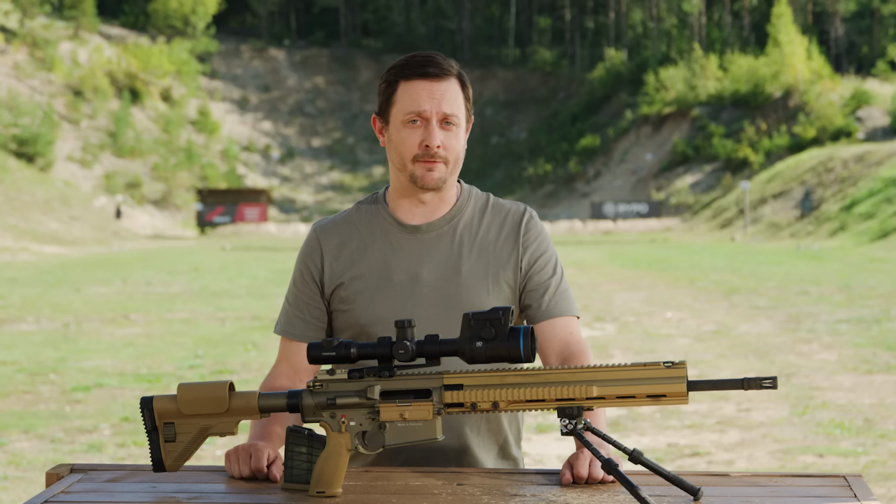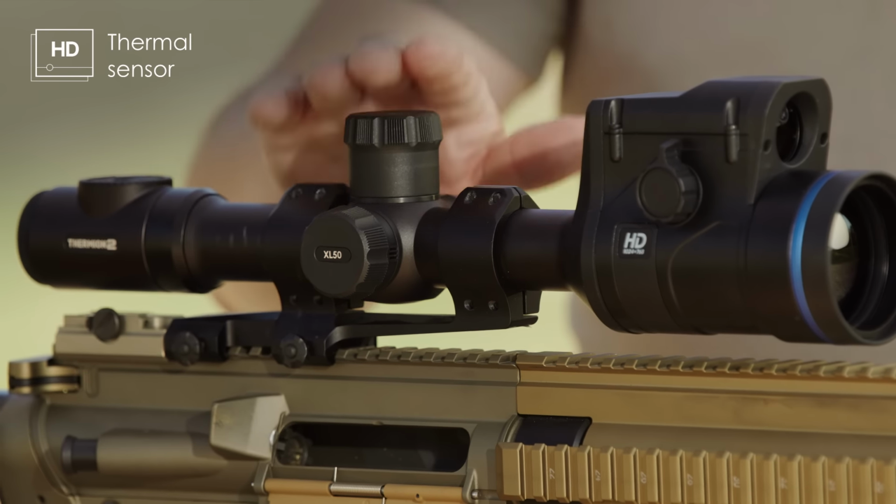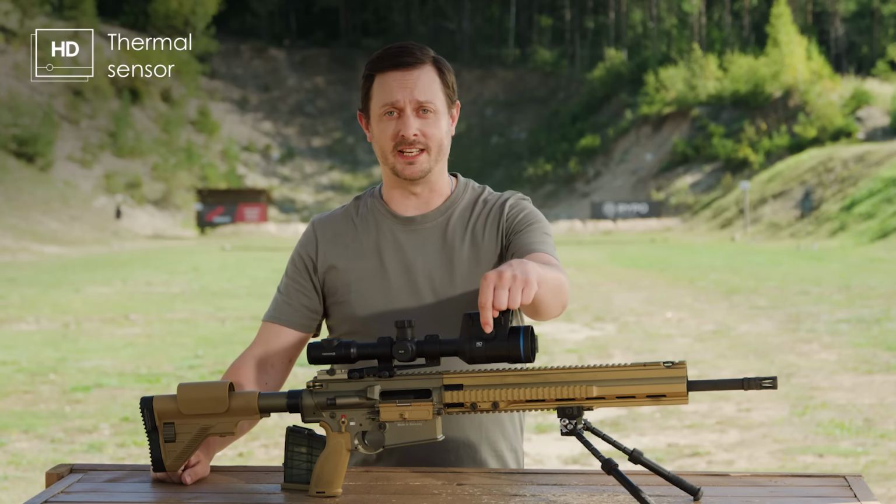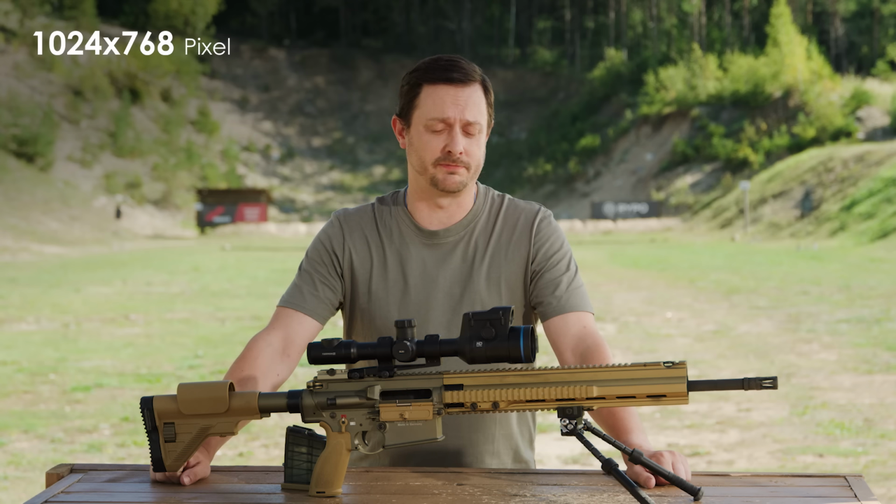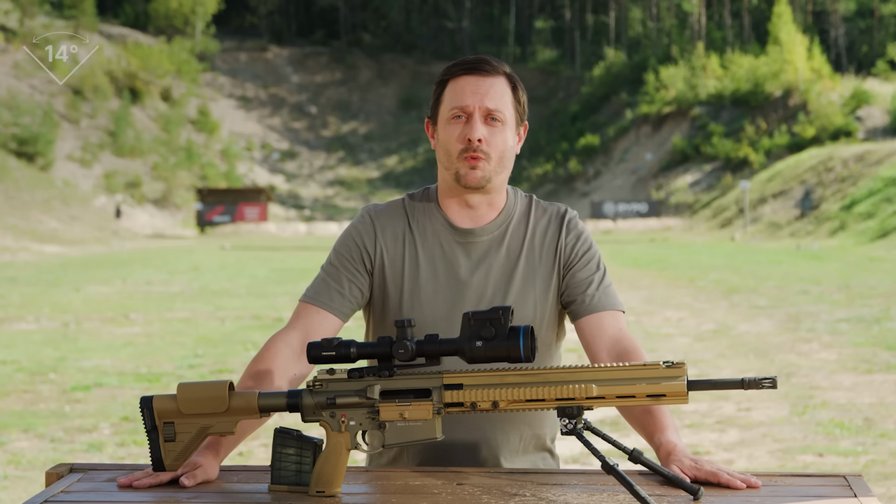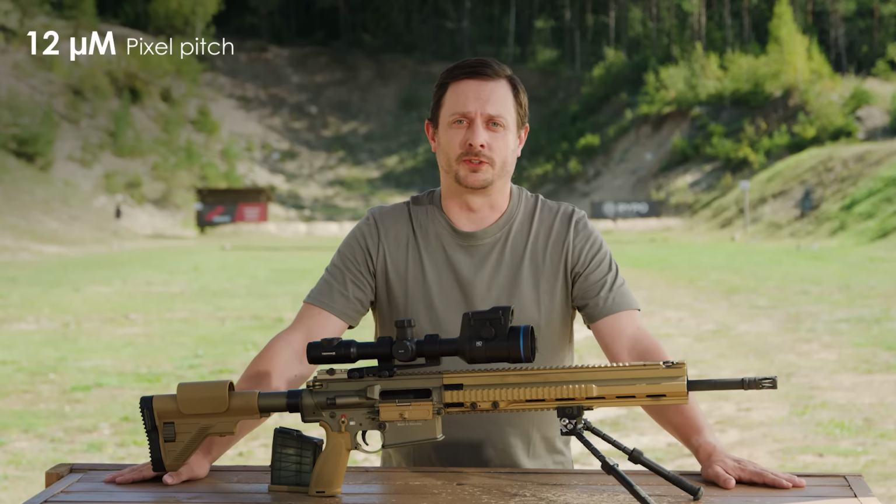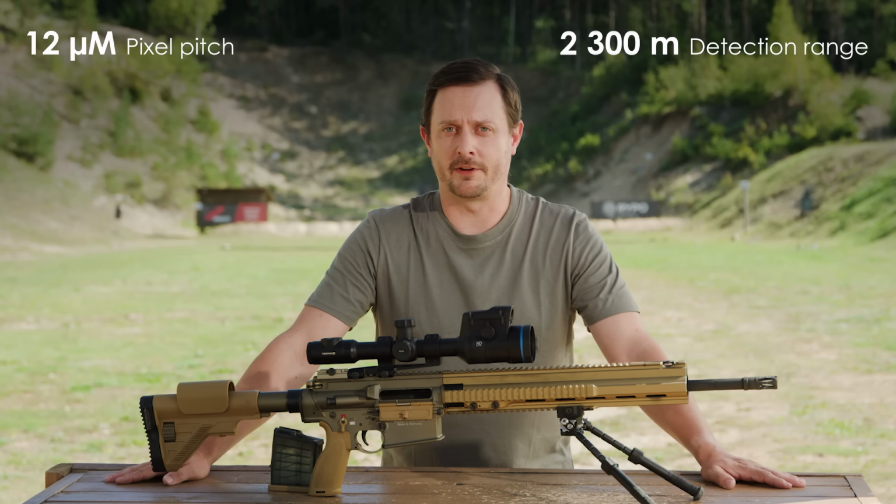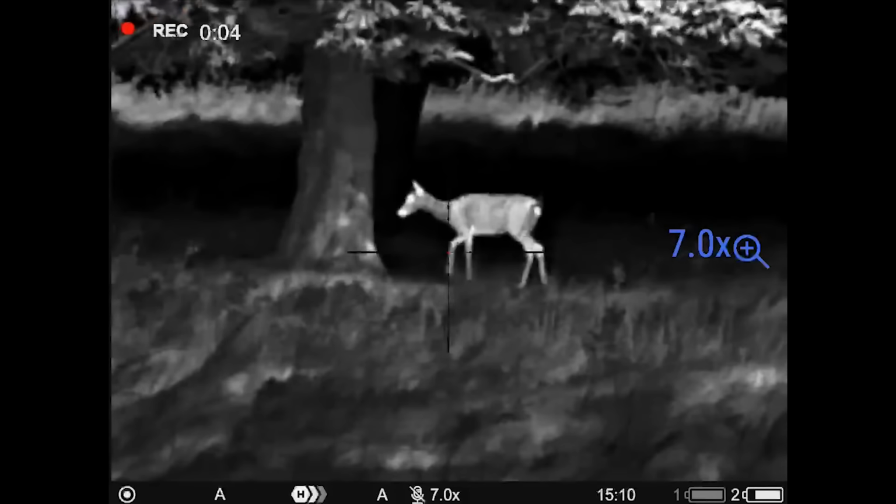As you probably already figured out from the name, it comes with the new XL sensor. It's the first rifle scope from Pulsar with an XL HD resolution sensor, which means that we have 1024 by 768 resolution. So what does the HD sensor bring to the table? Well, first of all, it's massive. So you get a much wider field of view than previous models of 14 degrees. Secondly, you get the 12 micron pixel pitch, which also gives you a further detection range of 2,300 meters. And since it's an HD sensor, when you zoom in, you're going to have a high resolution image, meaning that you get more detail on the animals at further distance.